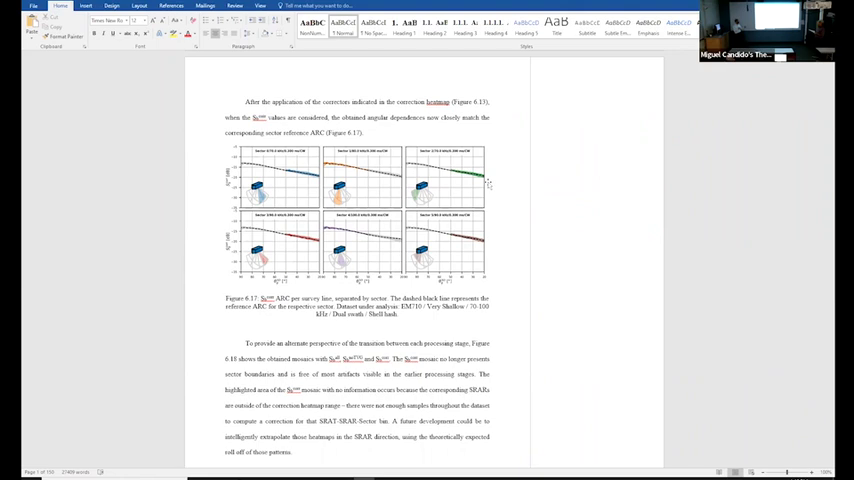If the departure were 0, this would happen regardless of the correction heat map that I use. But we saw that we have some departures.